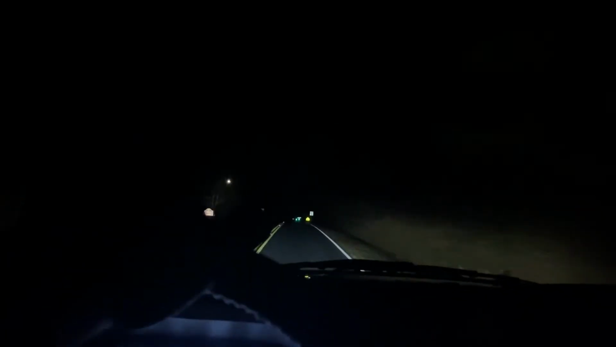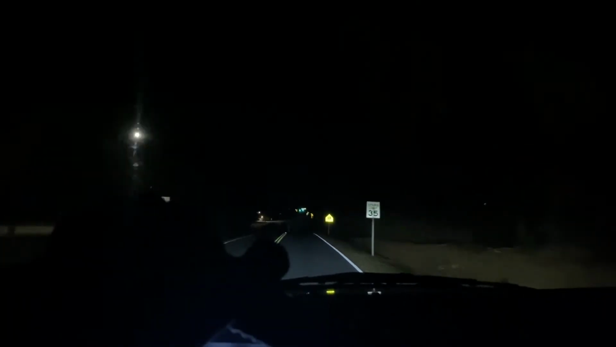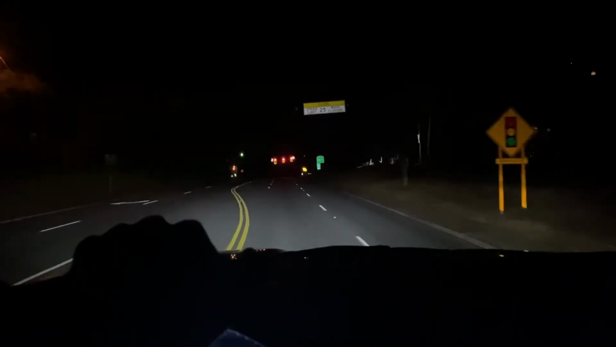I don't know how it's gonna look on the camera, but it's almost like driving with no tint on the windshield, honestly. It might look a little dark on camera just because we're on a dark road with no street lights right now. But as we get further up the road, you'll see that it's really like driving with no tint on the windshield, to be honest with you.